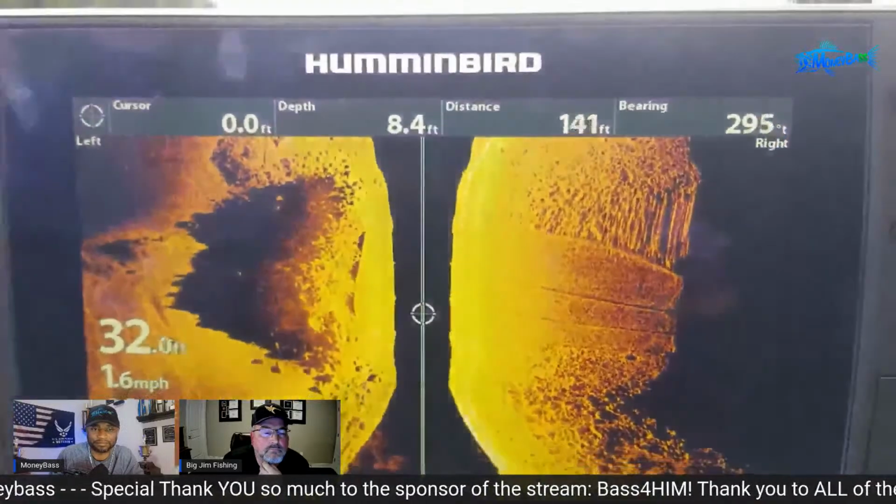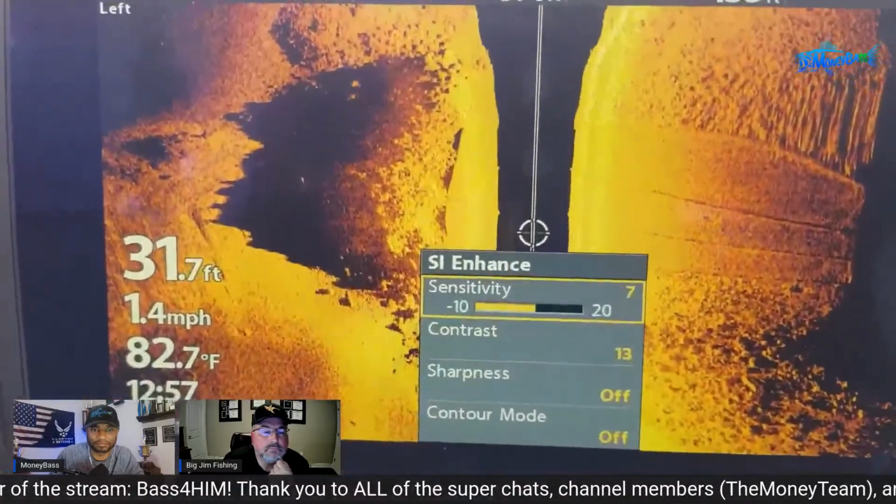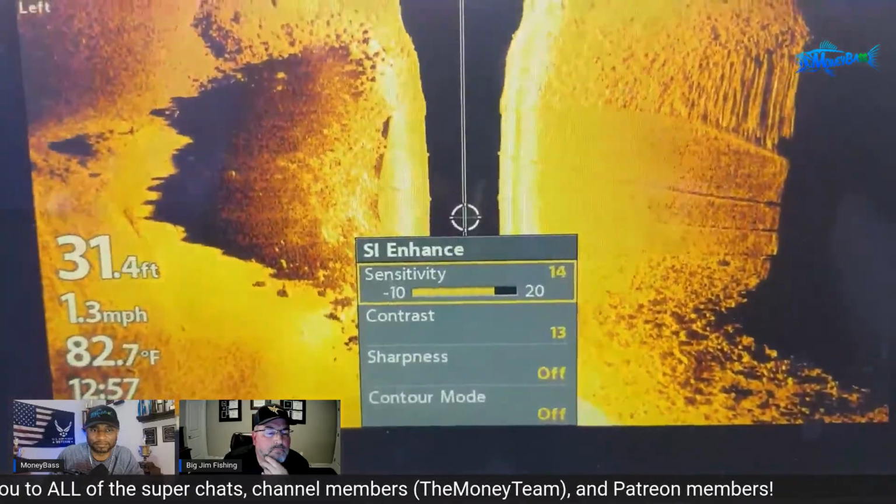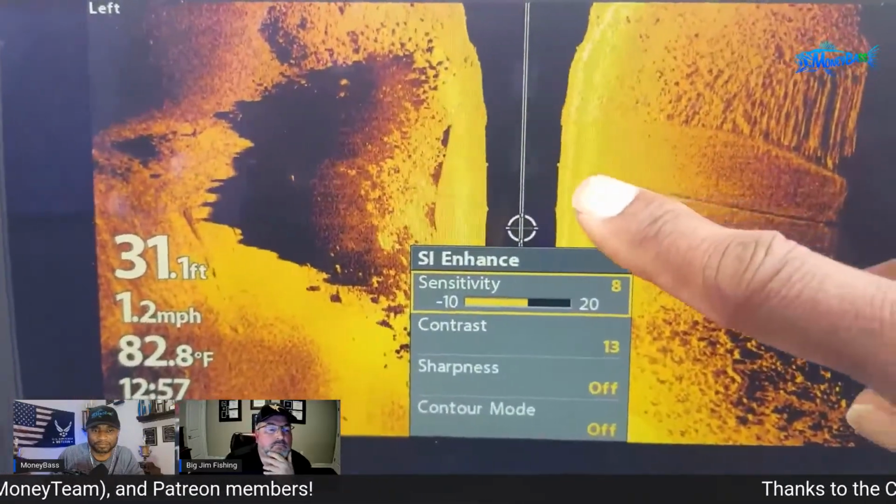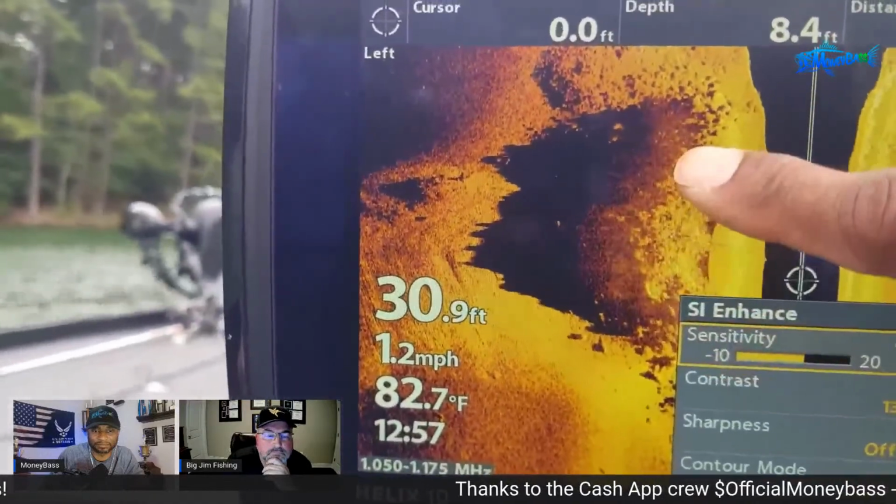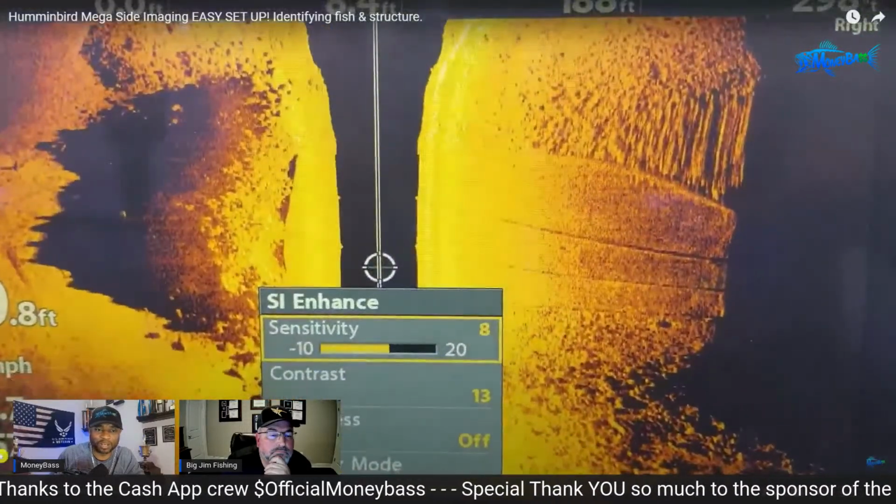So now we just go back over here, go to menu, go down to SI Enhance. And now you can just play with these settings until you can get the images to pop the way that you want them to. And so you know this right here is the boat ramp. This is the curb right here. And at the end of that curb, there's a bunch of rocks, and it's probably old concrete and things like that from whenever they first poured those ramps. So, all right, there we go.